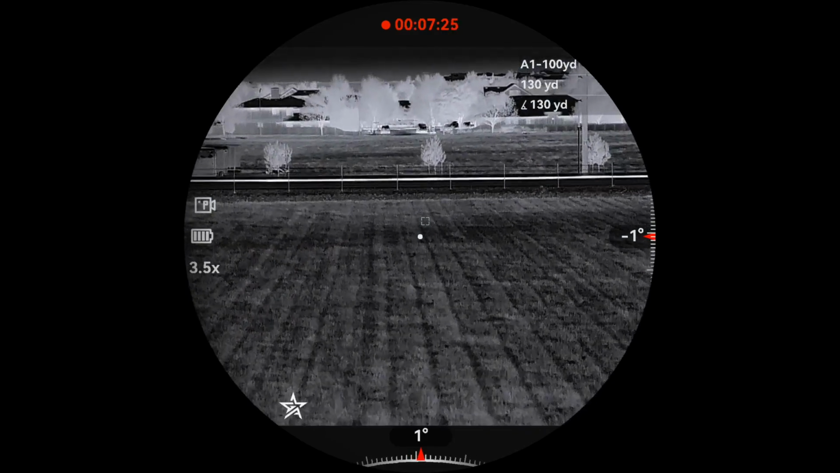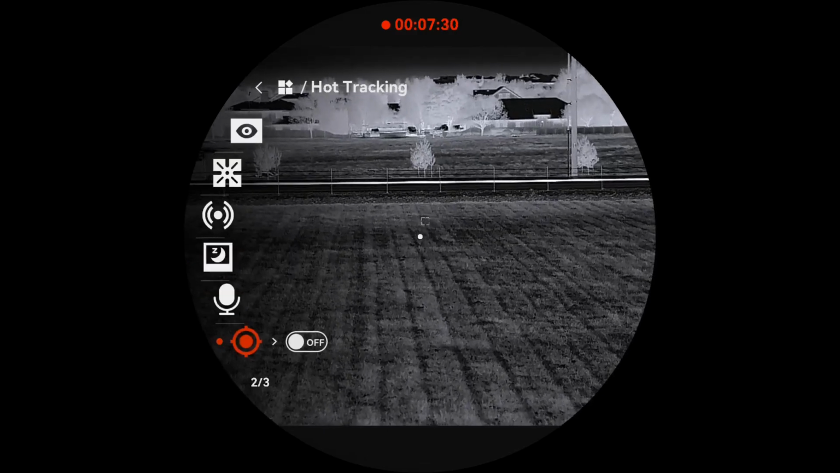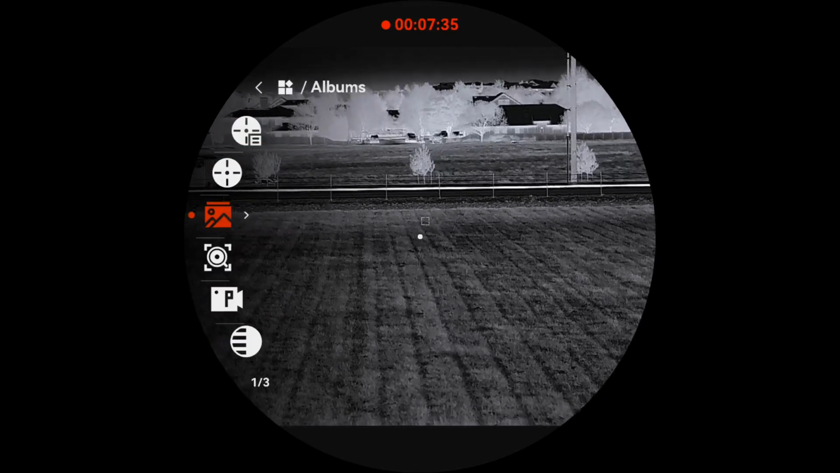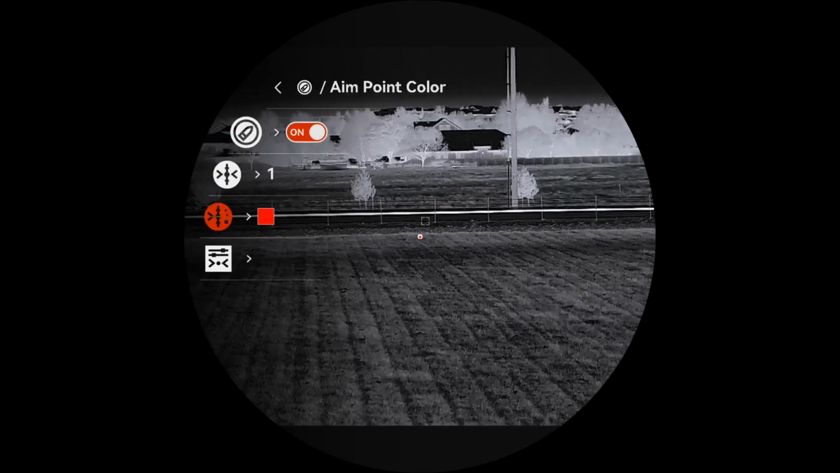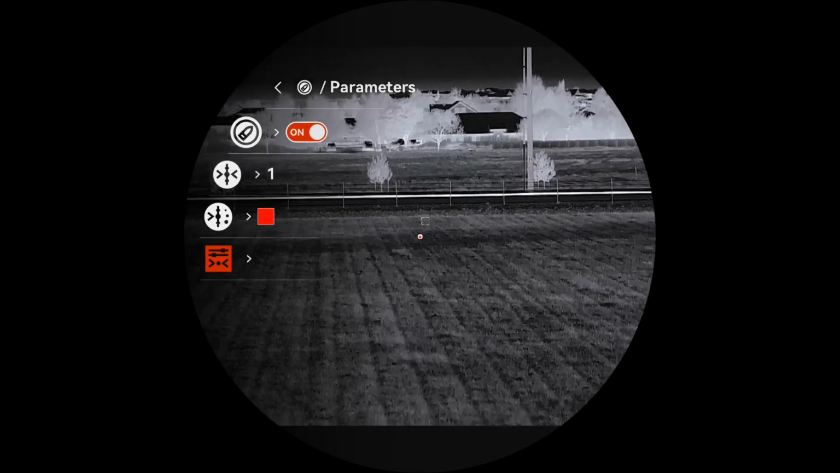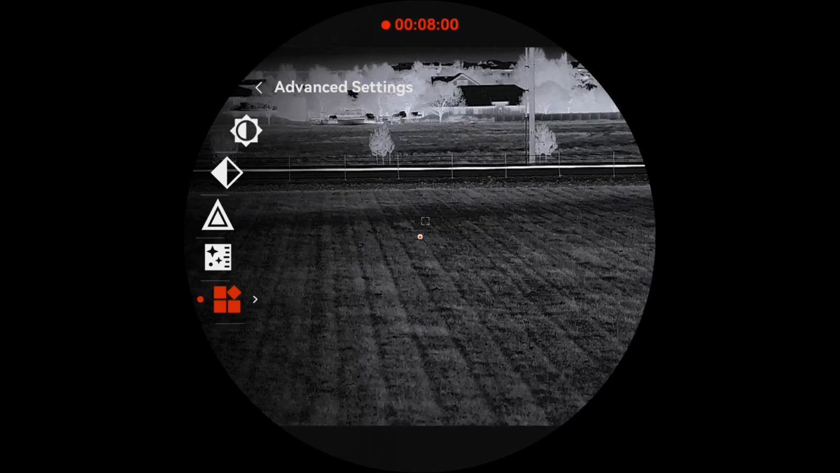Okay, let's jump in and turn on the ballistic calculator real quick. So come in here to zeroing, come down here to ballistic calculator, and I already have this one set up. I'll just show you. Here's the info I have in here. This is for my 22 ARC. The red dot is where you'll aim depending on the range. I have it sighted in at 100 yards, which is what it's dialed in for.